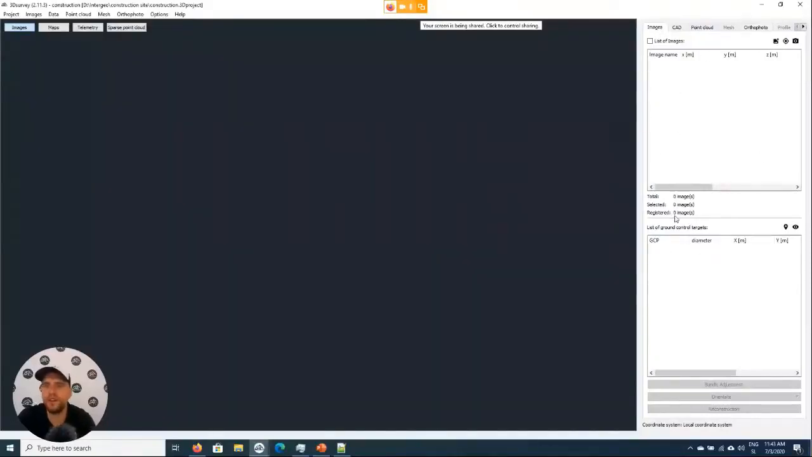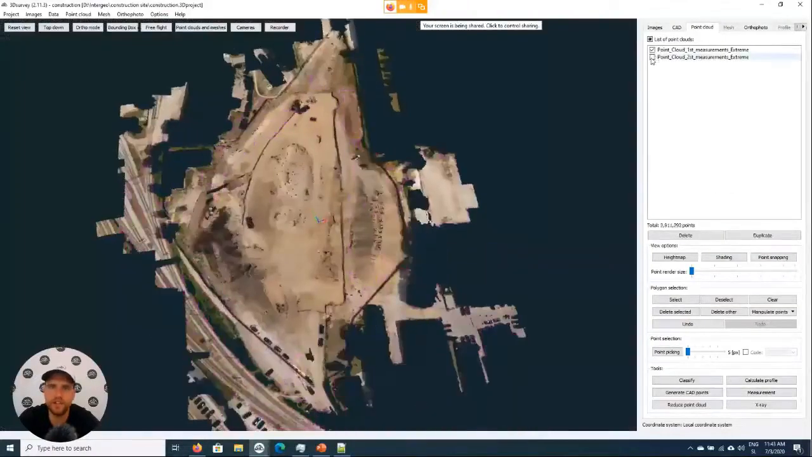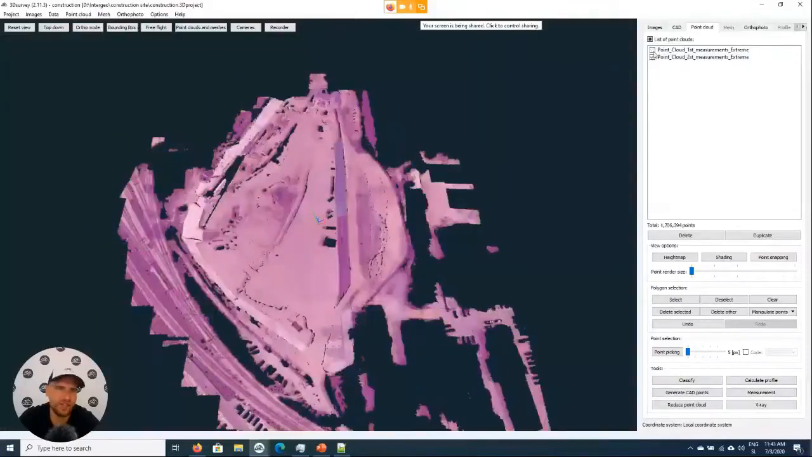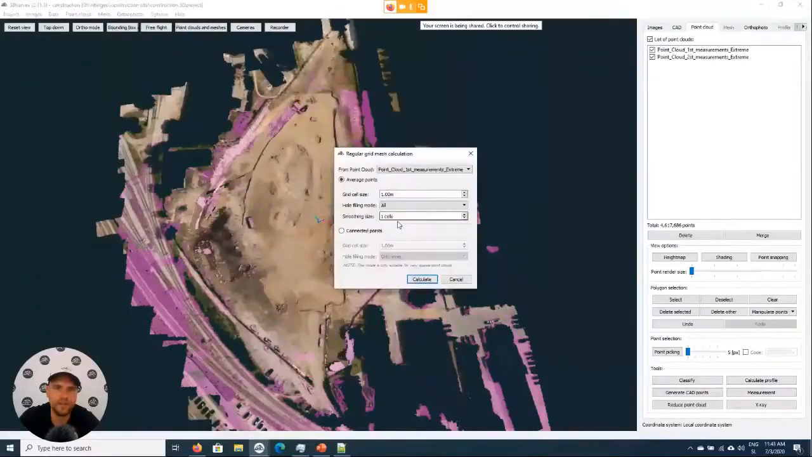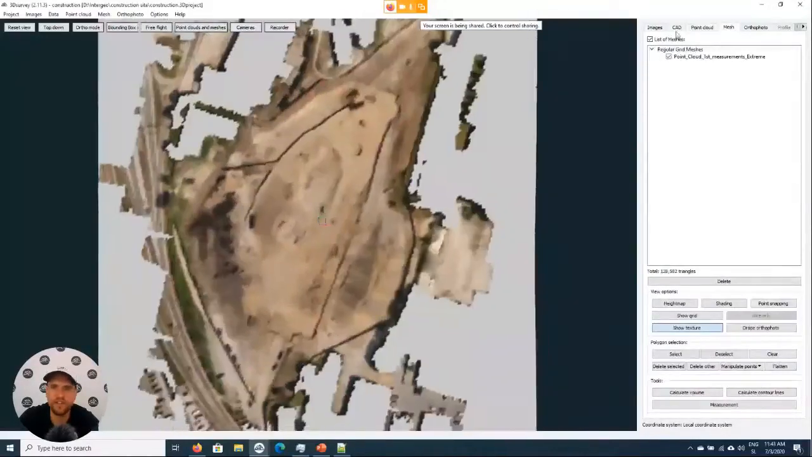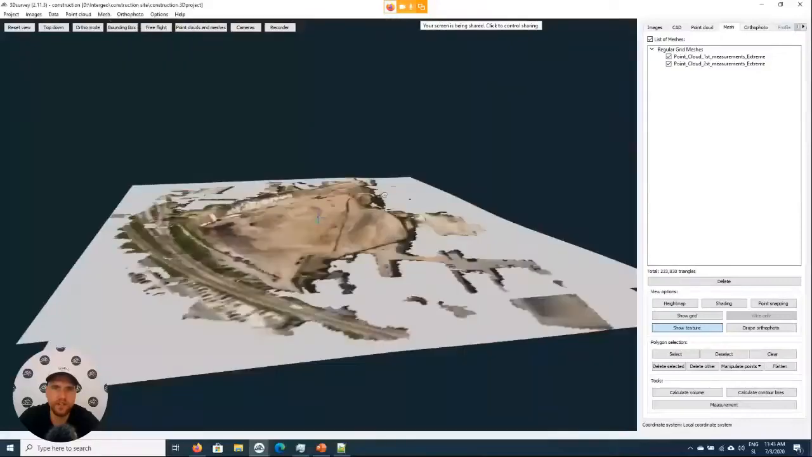So here we don't have any images inside, we just have 2 point clouds imported into the software. So this was the situation in the beginning on this construction site, this was the situation maybe half a month later. So we'll just quickly make 2 digital terrain models like that. So digital terrain model 1, digital terrain model 2, calculate.